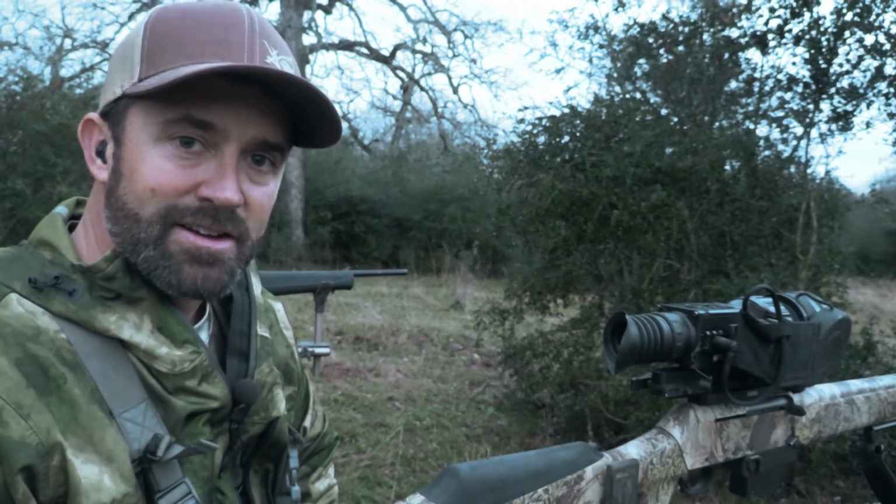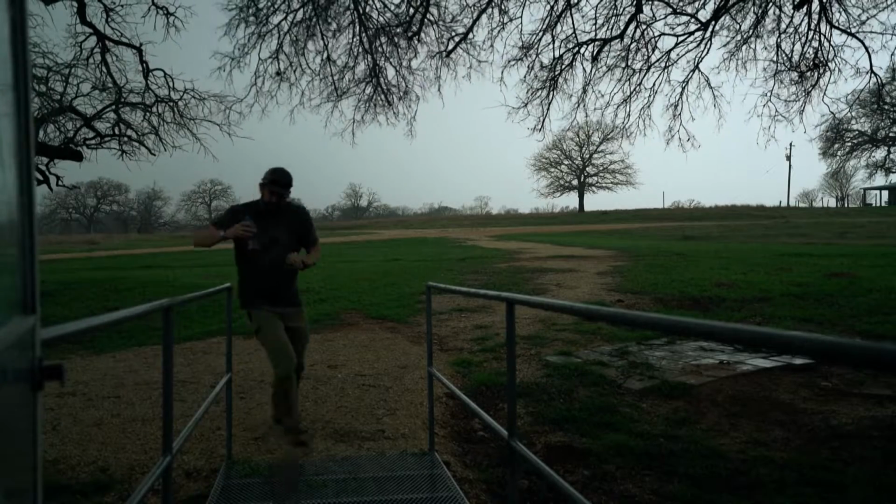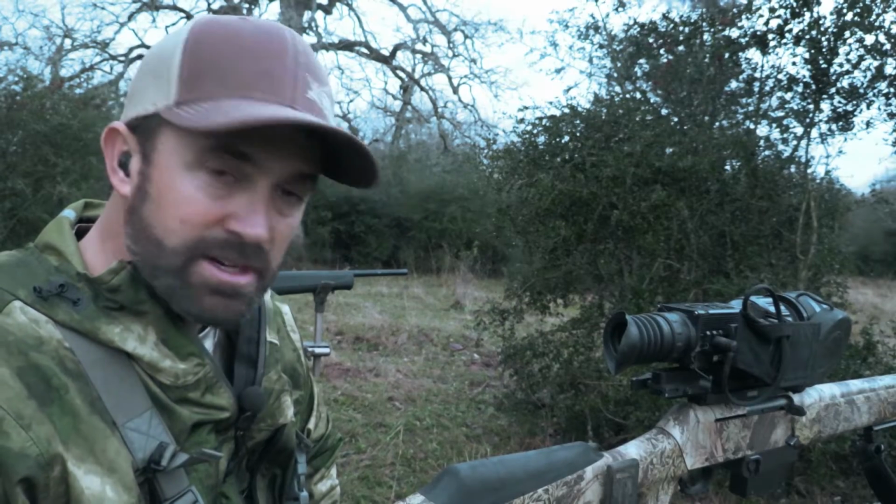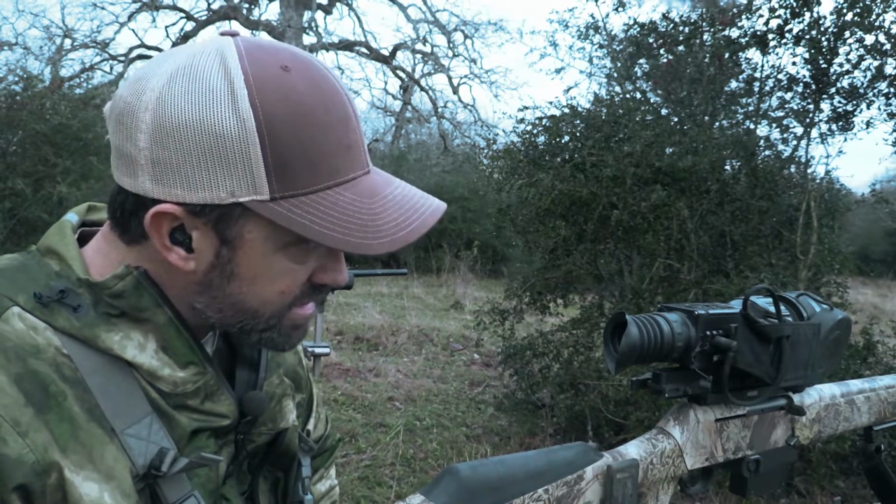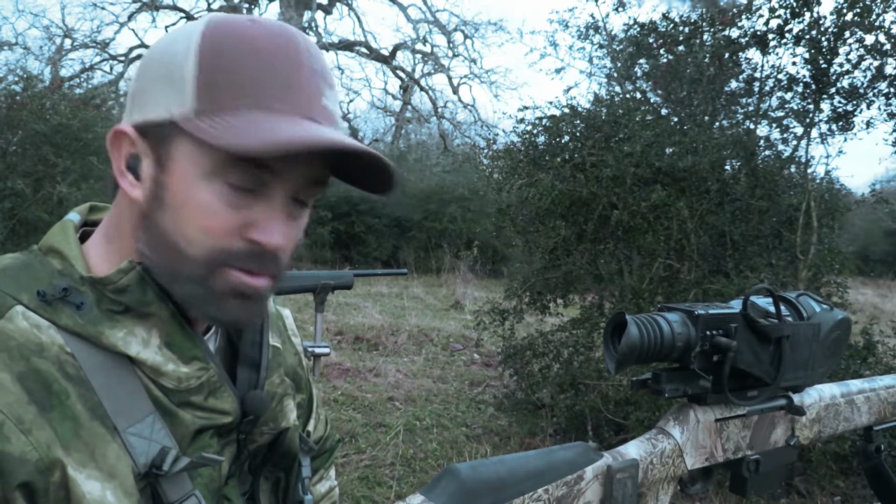We don't get rain and thunderstorms and hail quite like that in Colorado, that so much rain so fast. But the hogs have been coming here fairly consistently. We may not get one in the daylight, but that's the advantage of the thermals.